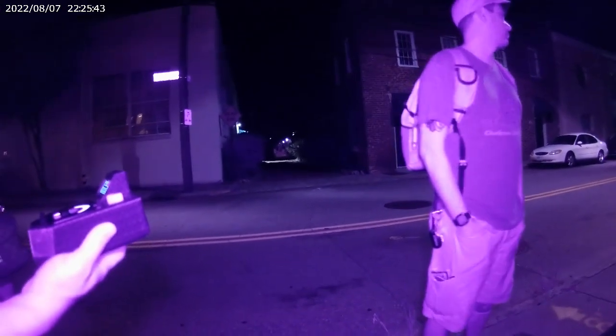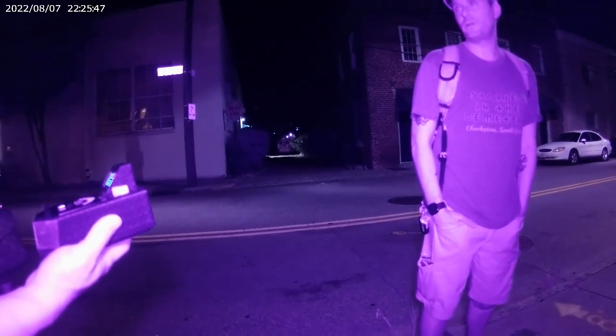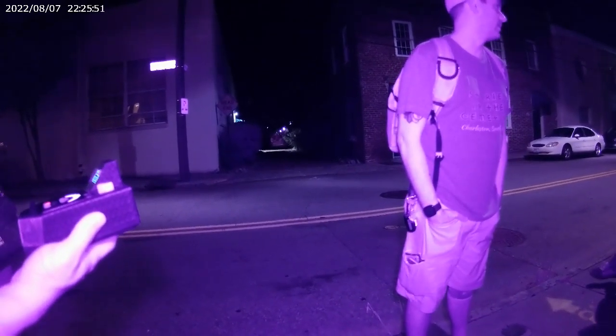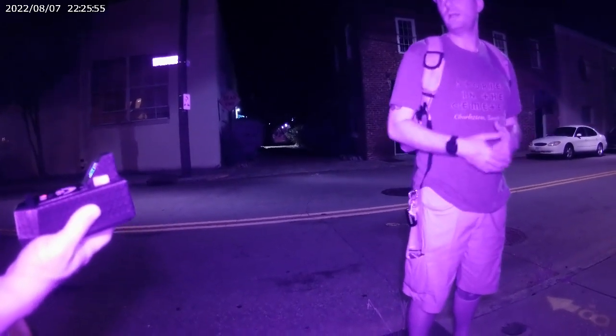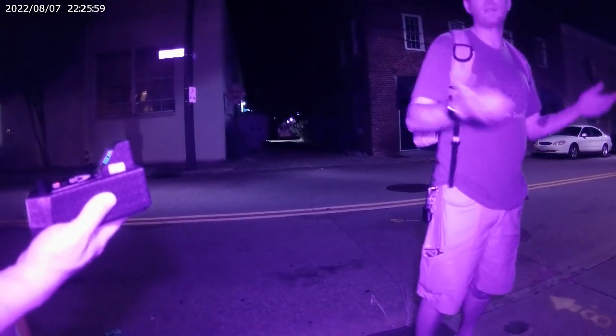I got a phone call from the tourism office asking me to go down halfway, which is what we're allowed to do based on the ordinances here in Charleston, or to reroute my group. Well, I felt like it wasn't fair for my group of 10 to try to investigate half of an alley, which is a skinny space. And it's very popular, doesn't show that now, but you guys get my point.